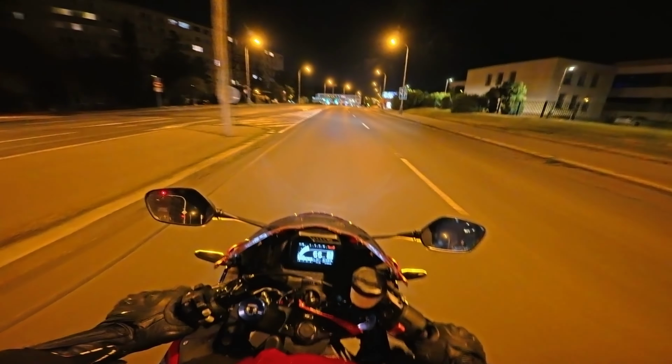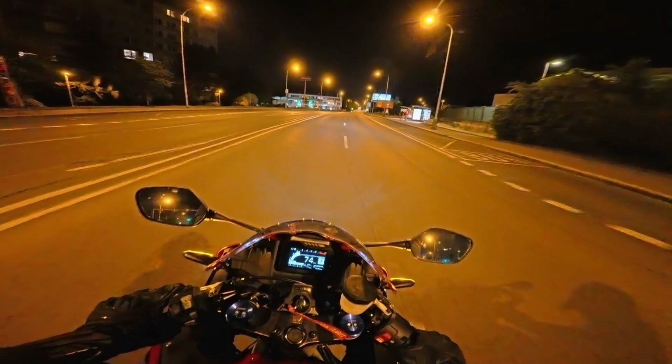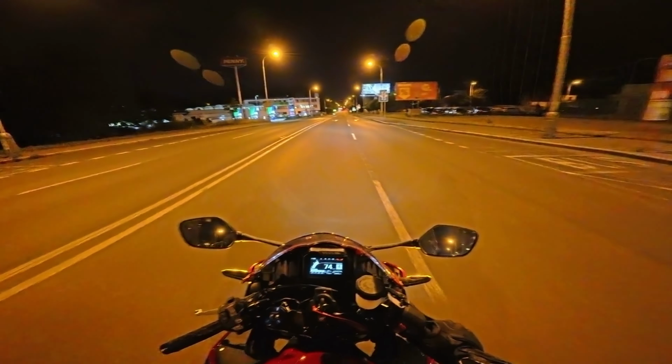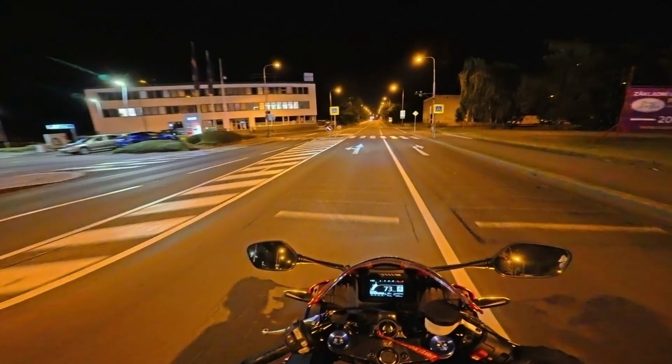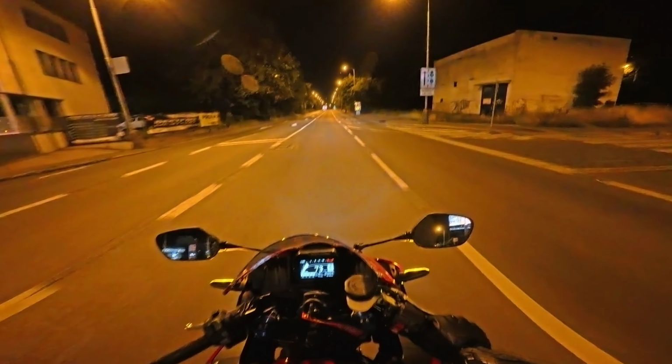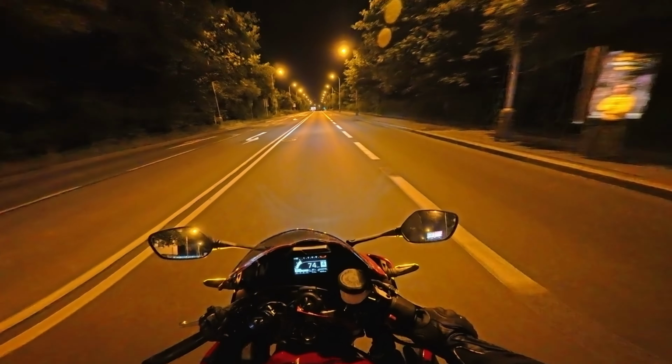The night rides are really dope for many reasons, guys. Honestly, it's just a great vibe. You're just chilling, you can go wherever you want, whenever you want, and the roads are never going to be this empty during the day.